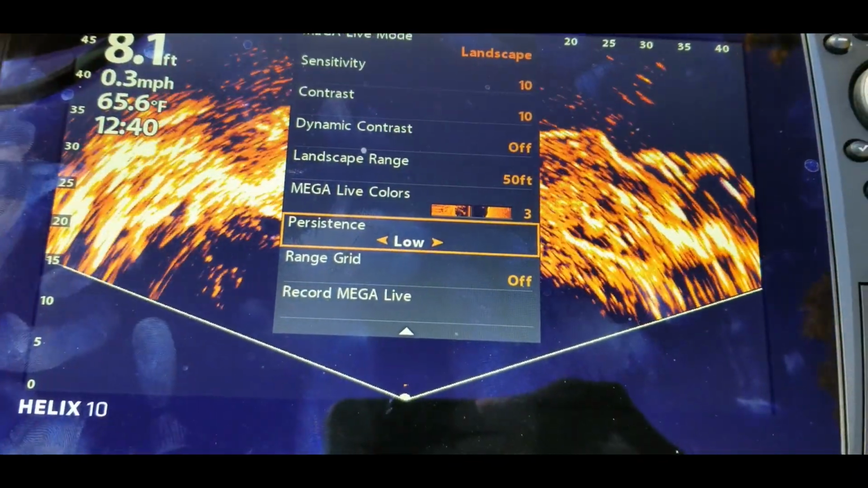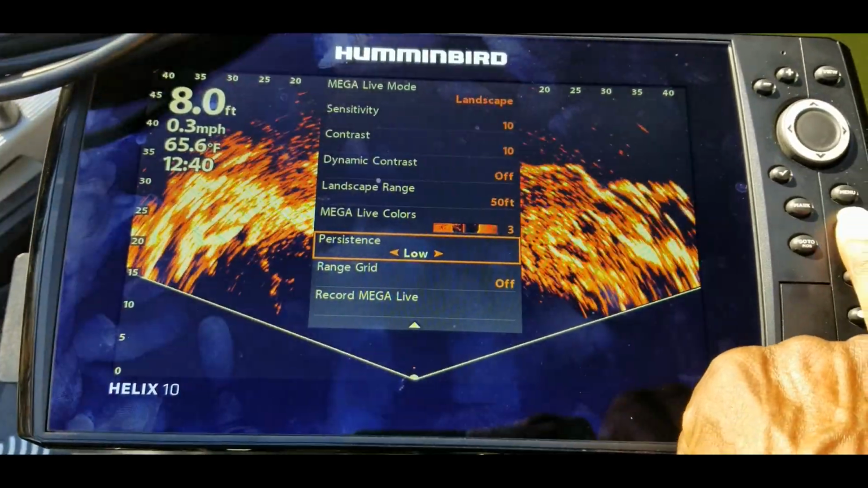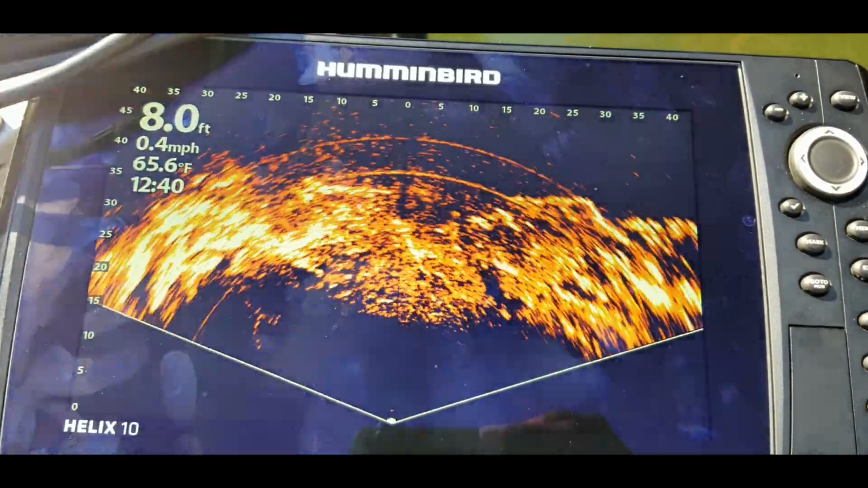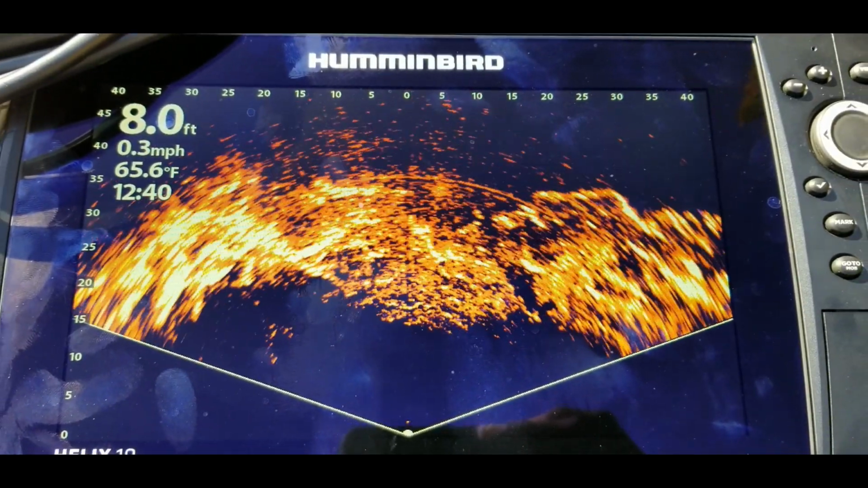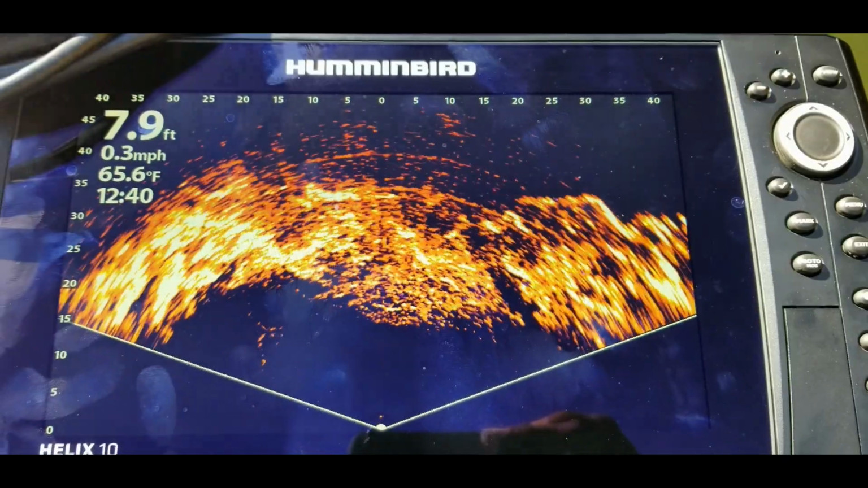I have that set on low. So what persistence mode does for you is, if there's anything in there moving around like fish or anything like that, it will leave a kind of a purple haze or a purple trail behind whatever is moving. So that is something to kind of look into.